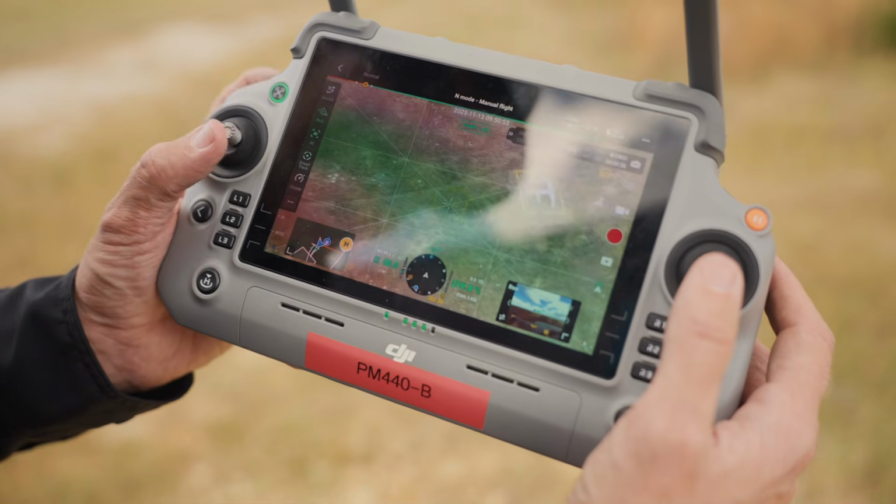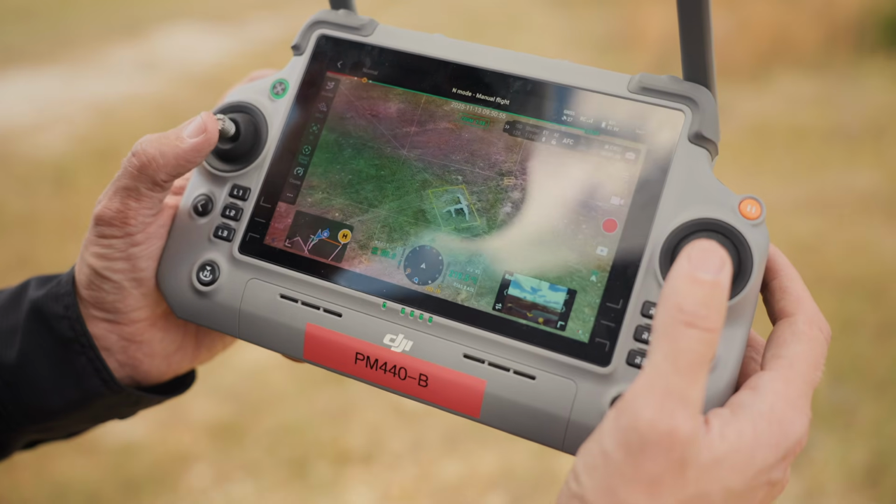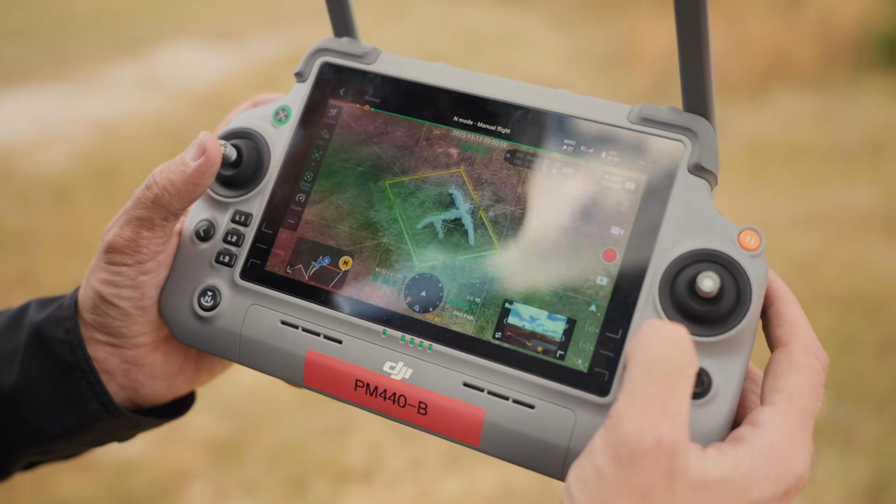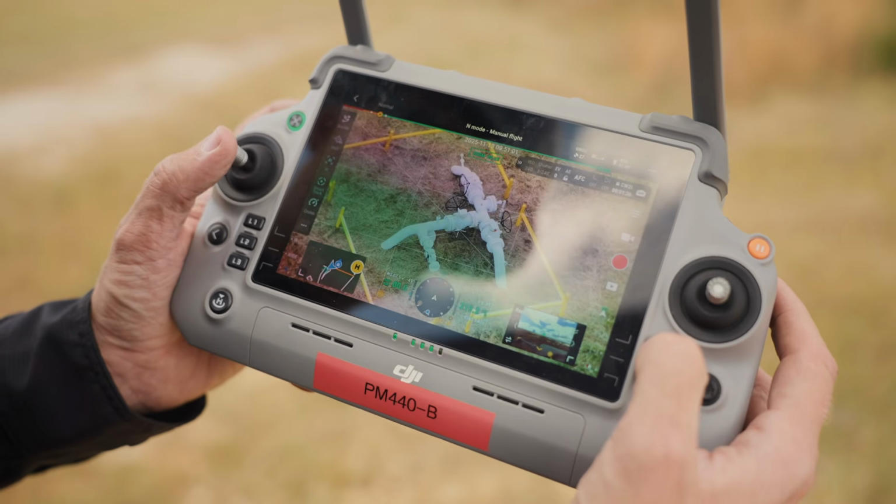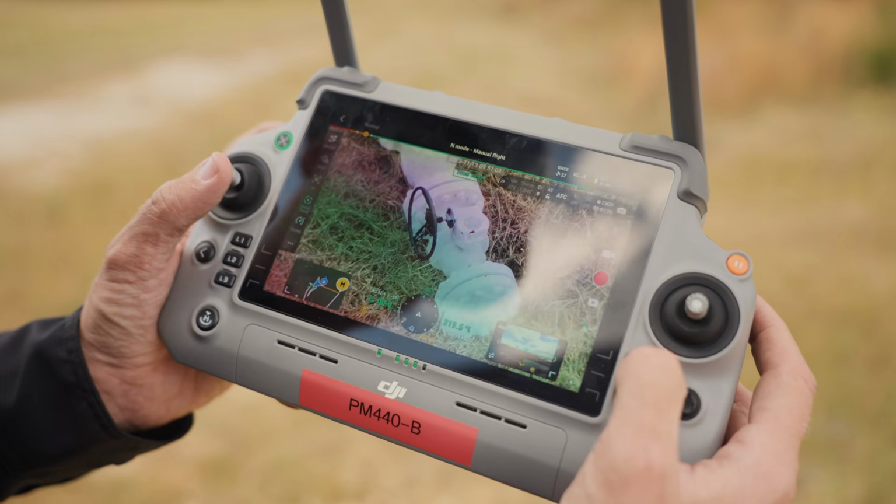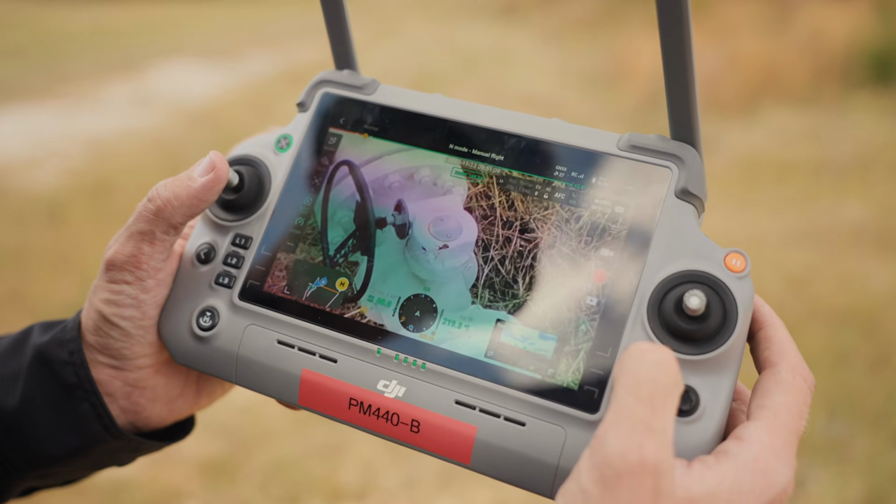We're going to switch over to here, to this pipeline, if we want to inspect that as well all at once. We're able to zoom in and see anything that we might need to see. A lot of times you can zoom in good enough to see if the valve is open or closed.